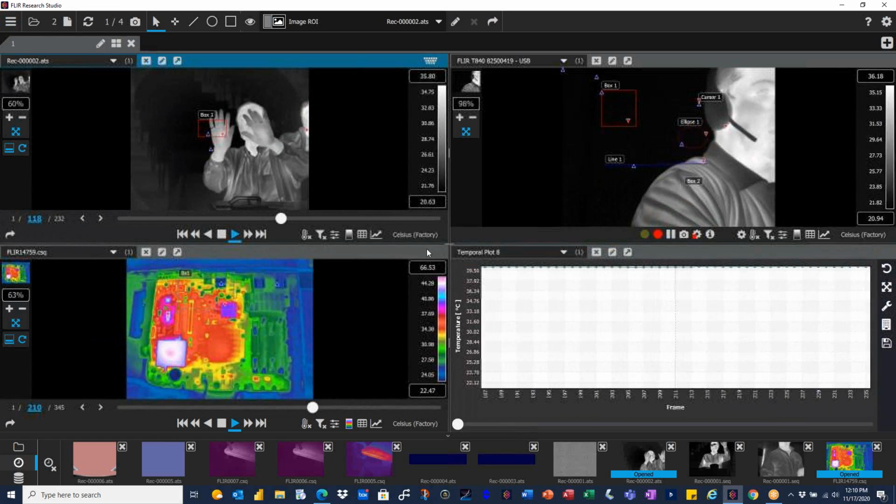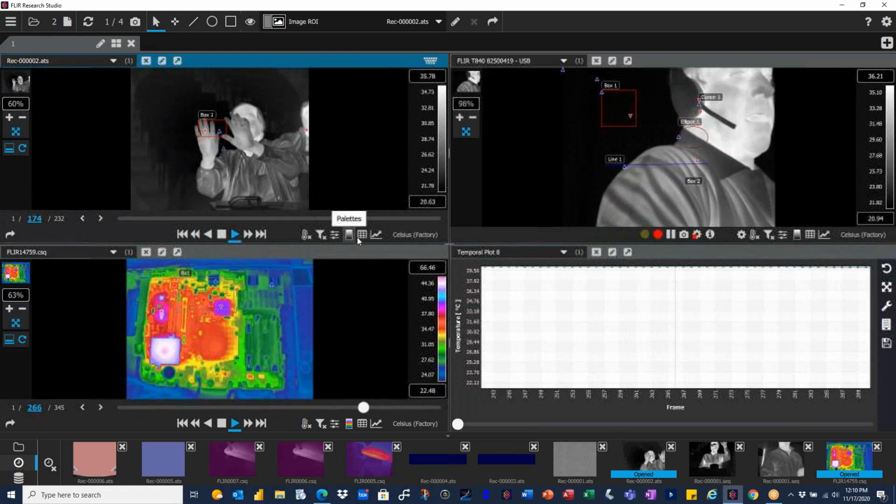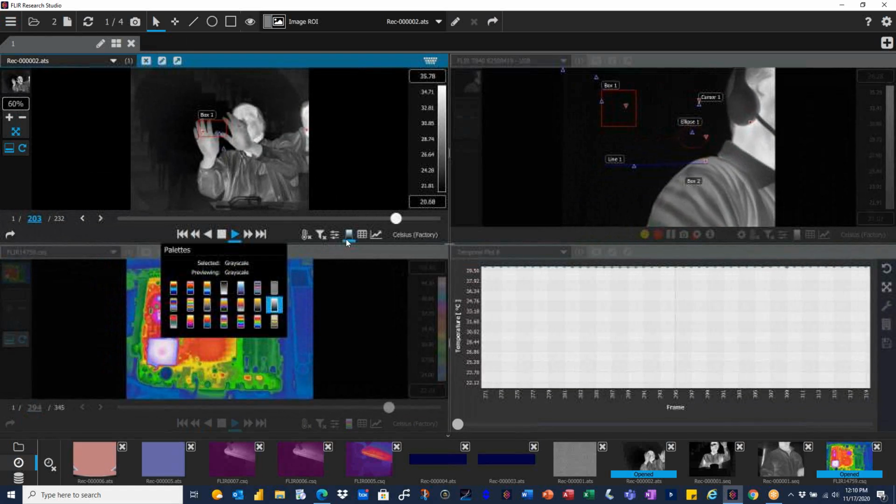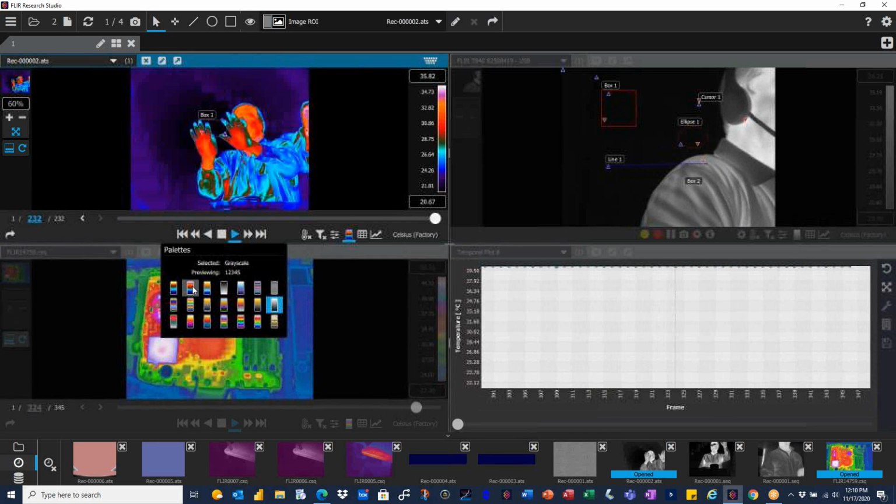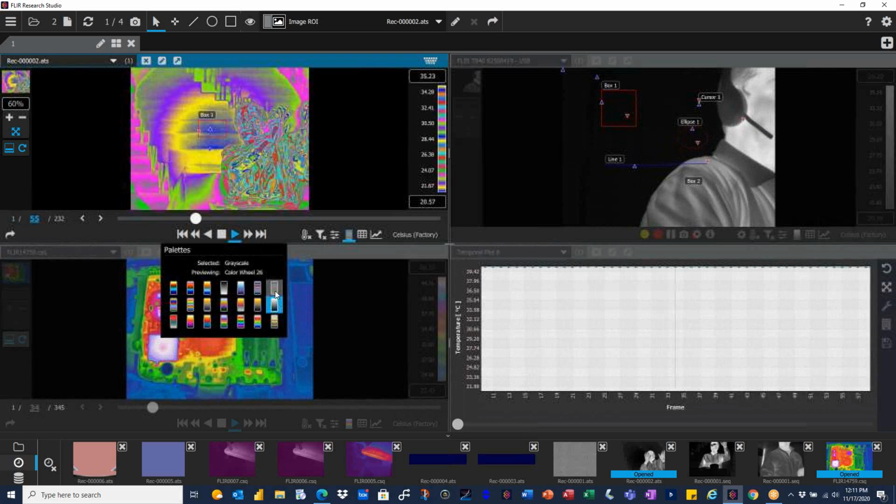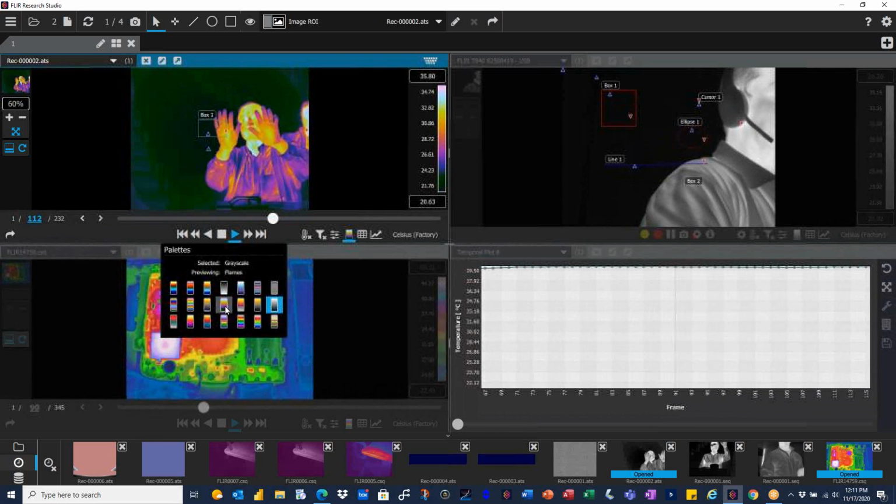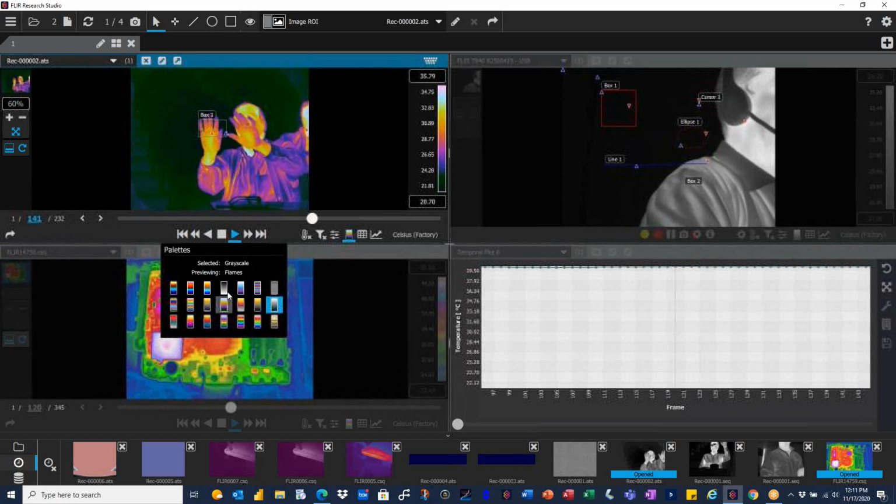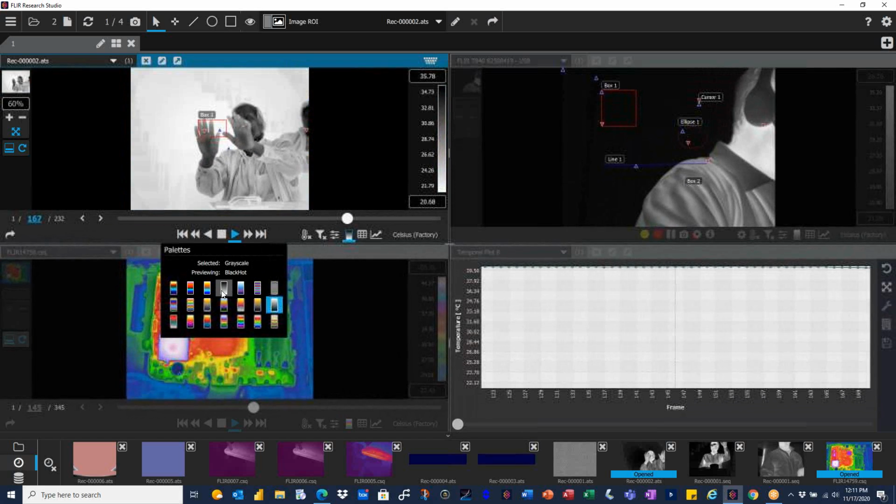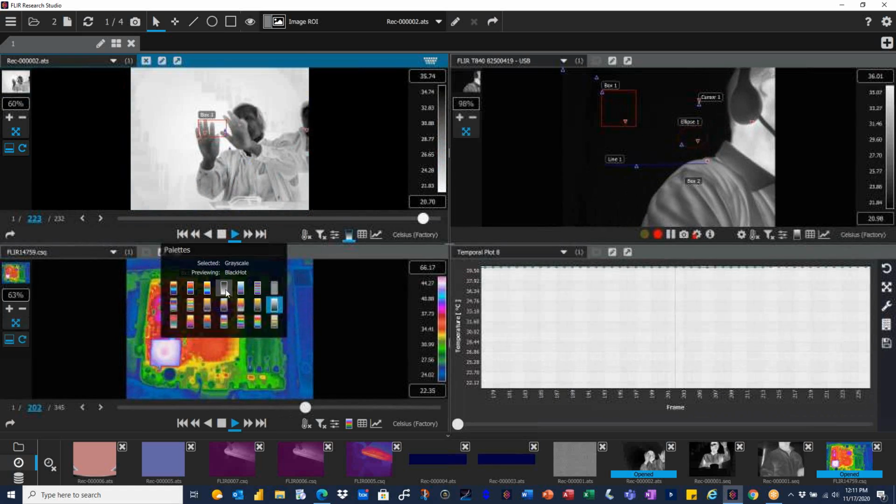I'm going to just go here. Another feature that I love is the palette selection. As Jerry mentioned before, we have all these choices of palettes. As you scroll over them, you see it automatically, so you don't actually have to click. It's kind of giving you a preview of the palette. I like that because in the past you had to click and see. Now you can just wait and see as the event is running and looping back and forth. You see how the different palettes give you a lot of different views.